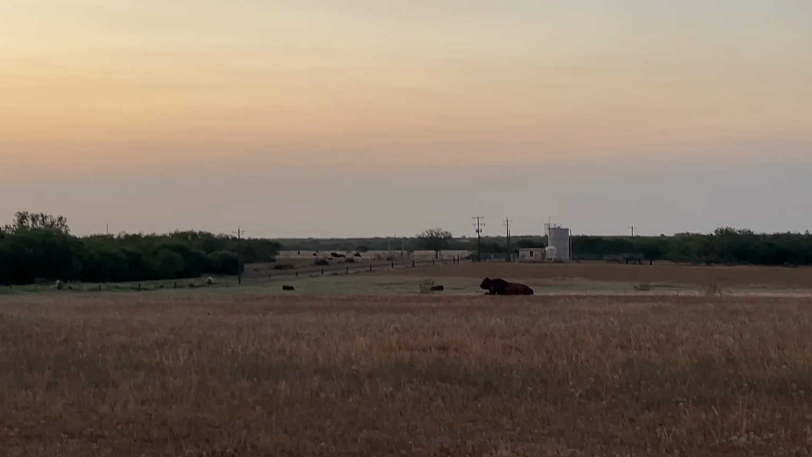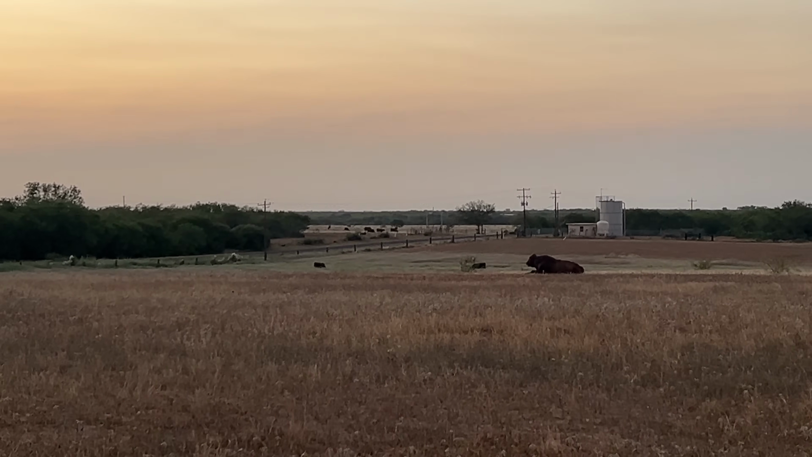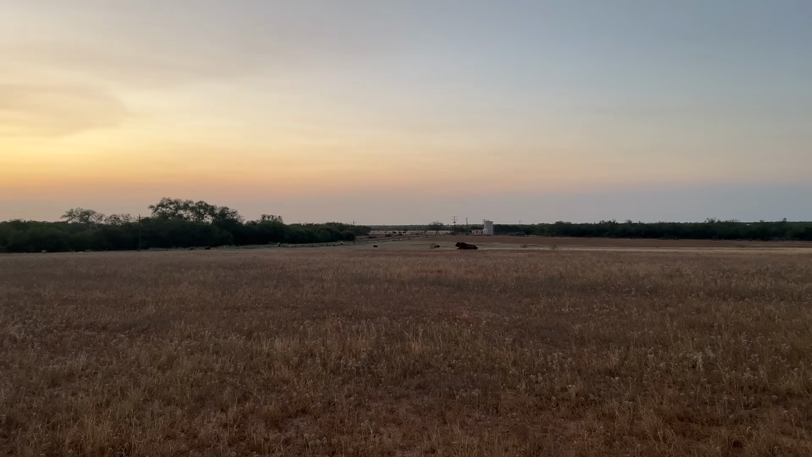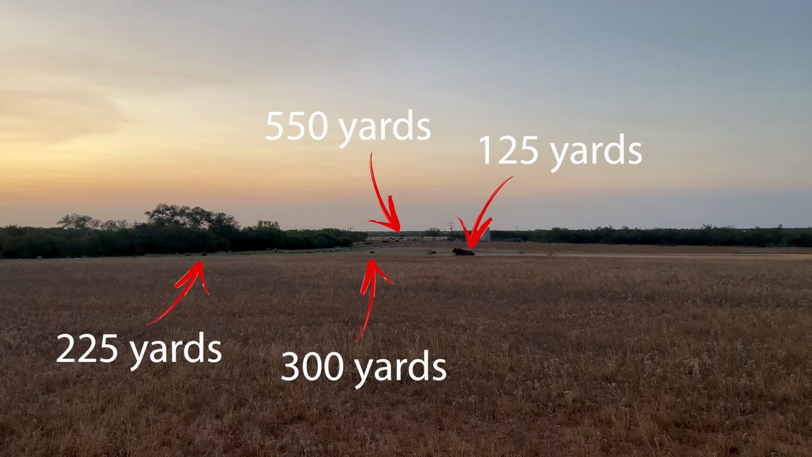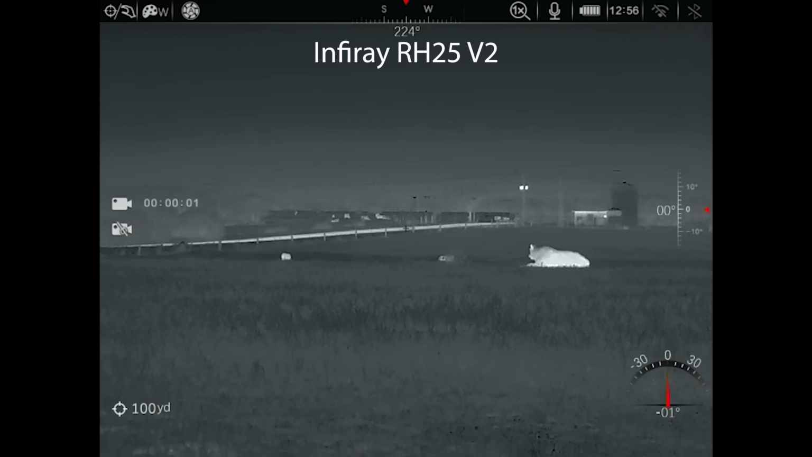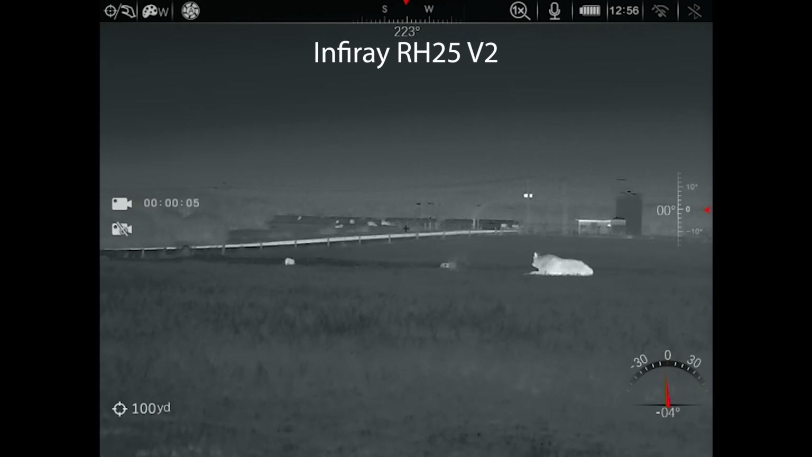And now for a more practical test. So for what it's worth, we got cows that are kind of in the foreground. We got some in the distance there at 550 yards, and I will pan to the right where there's gonna be cows at 900 yards. Now the conditions, it is sunset, so it's kind of in the middle in terms of a warm environment. It was 90 degrees out during the time of recording these.